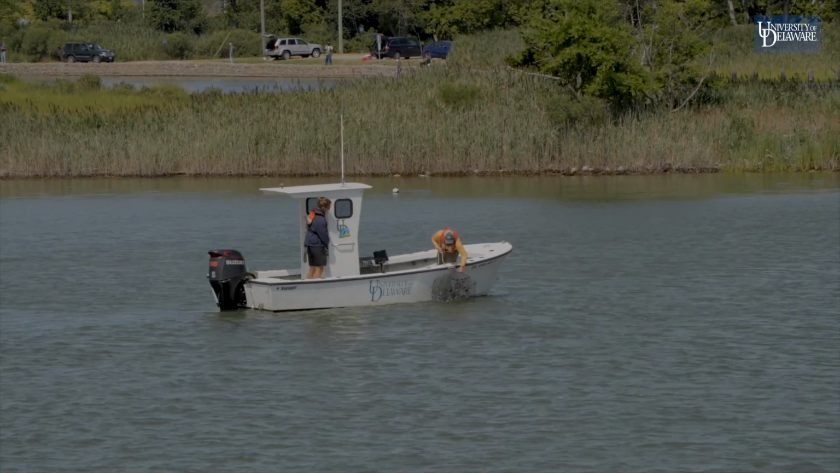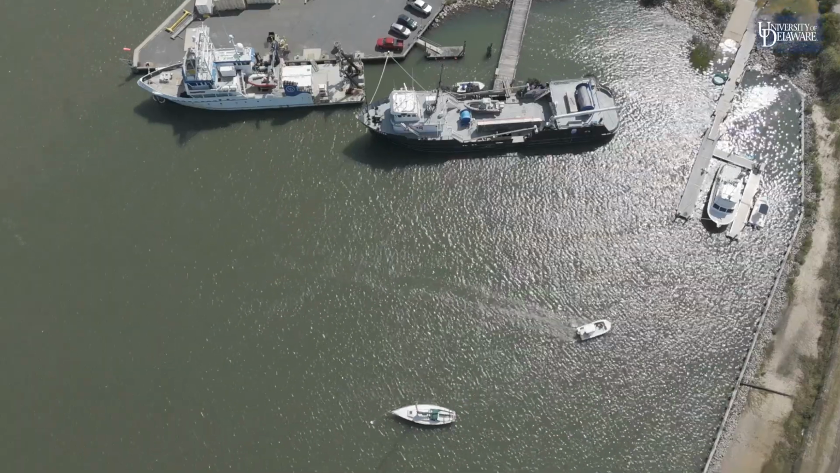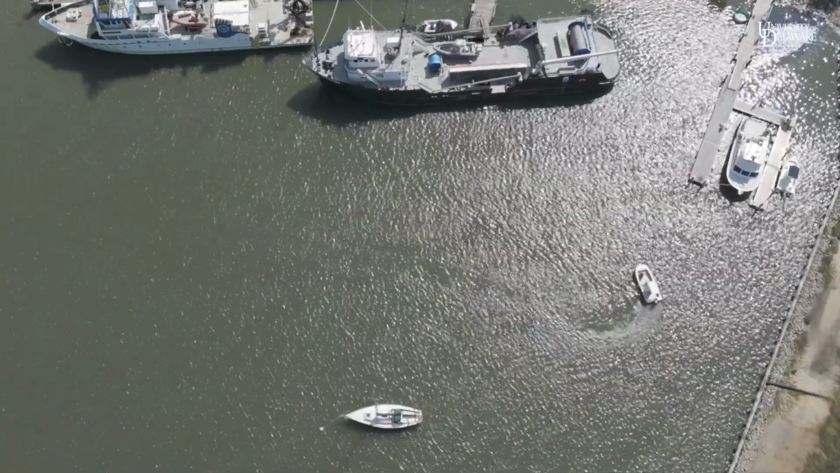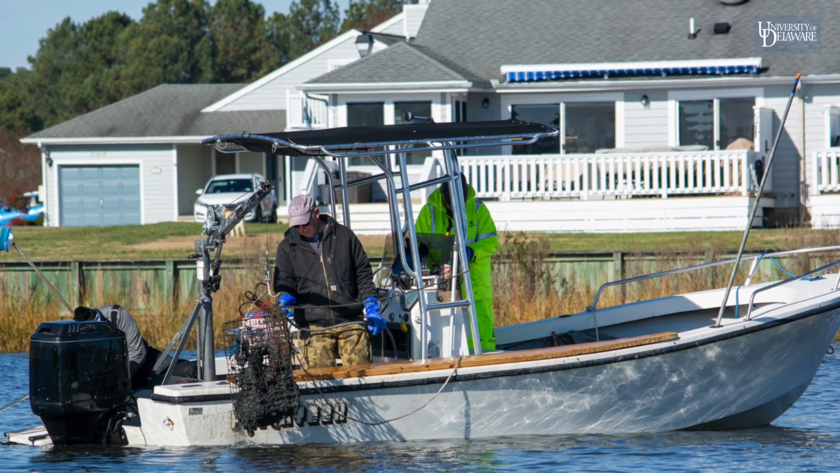Depending on which method you choose, you can either pull up the pots as soon as you find them, or finish scanning the area first and circle back to your marked spots for removal at a later time. Either way, you'll have a game plan that makes the process smooth and efficient. Now, let's move on to the exciting part, physically finding and removing those derelict crab pots.